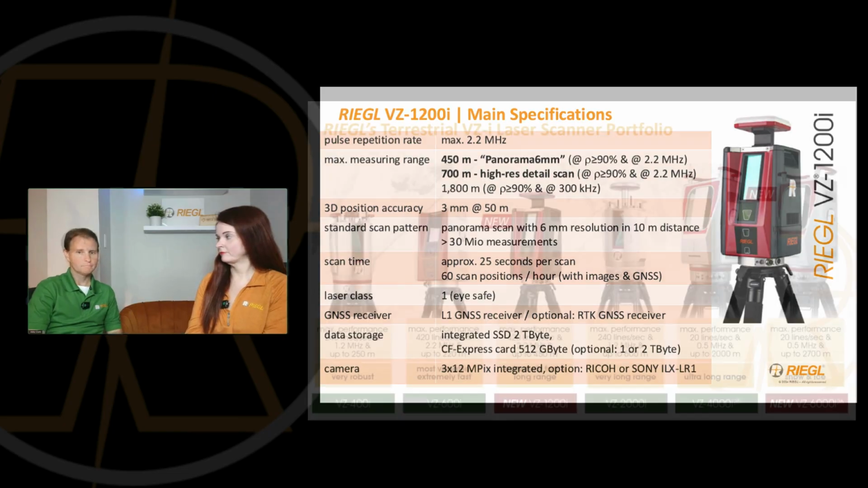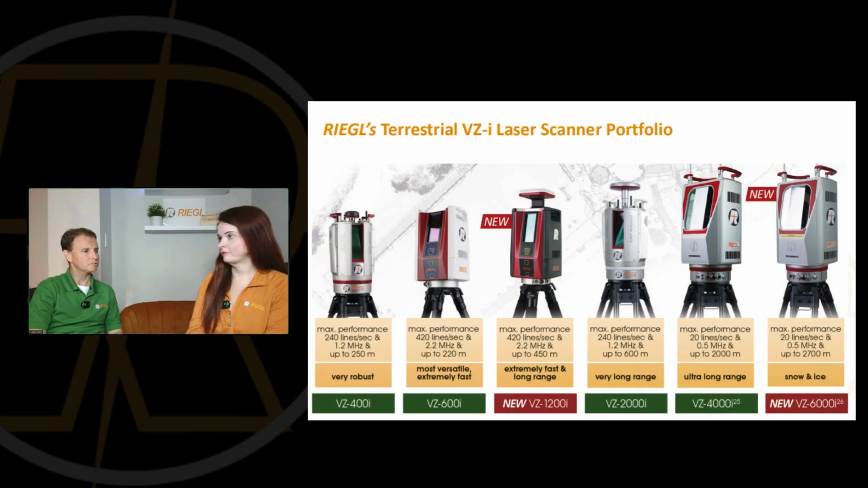And what else did you see in the terrestrial side, Abby, that you want to mention? I mean, we always have our trusted VZ-600i set up that has really been our foundational scanner that has the biggest range of applications. And I know our colleague Dave Foster wouldn't want us to forget the public safety aspects as well, representing from RIEGL UK. But really, the range of applications for the 600i, I think, really makes it the most well-rounded for all projects.